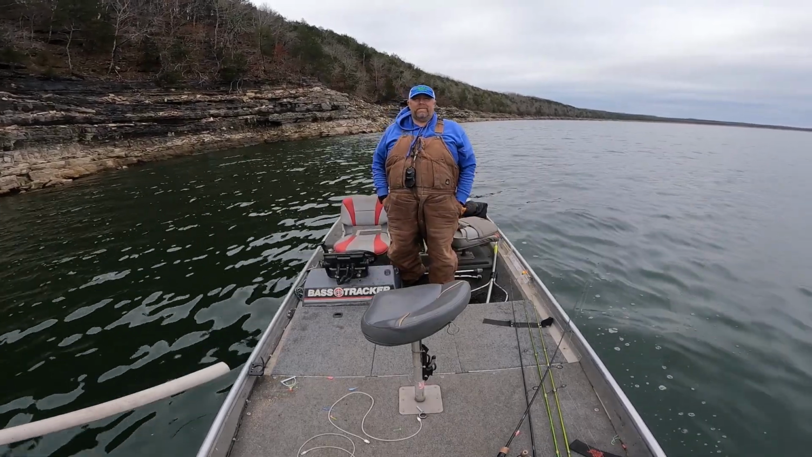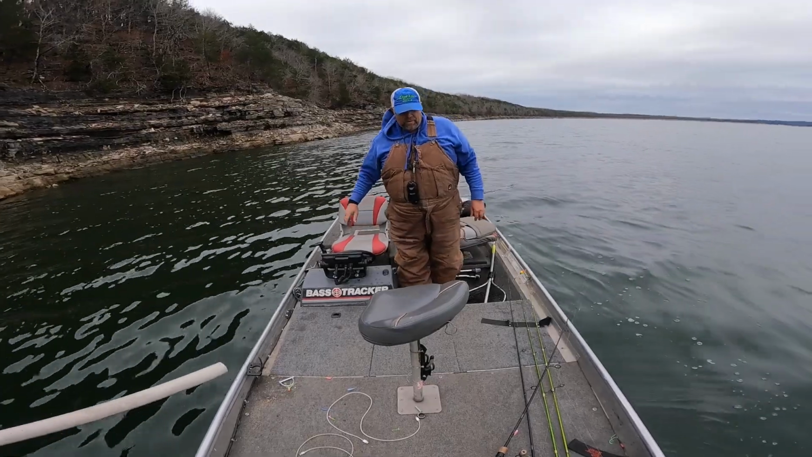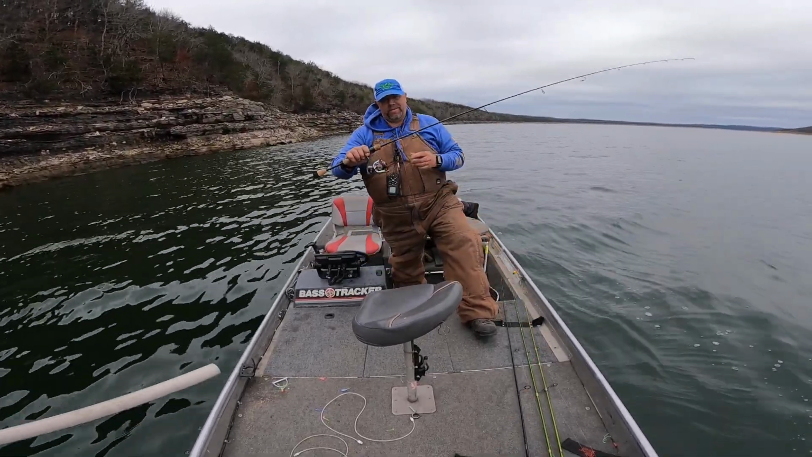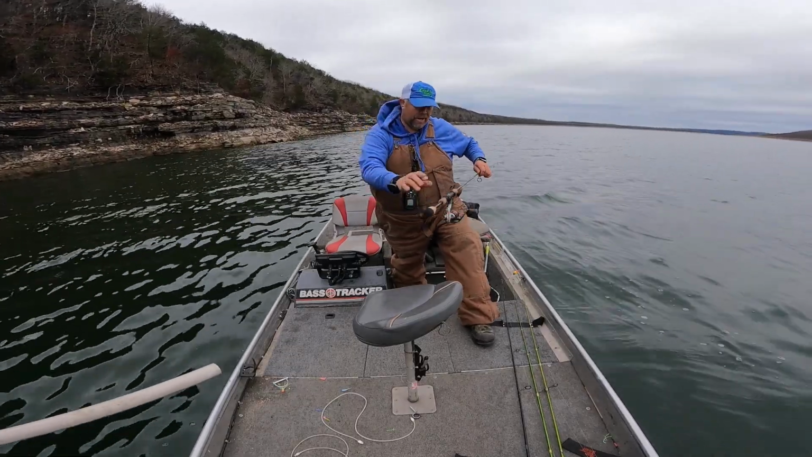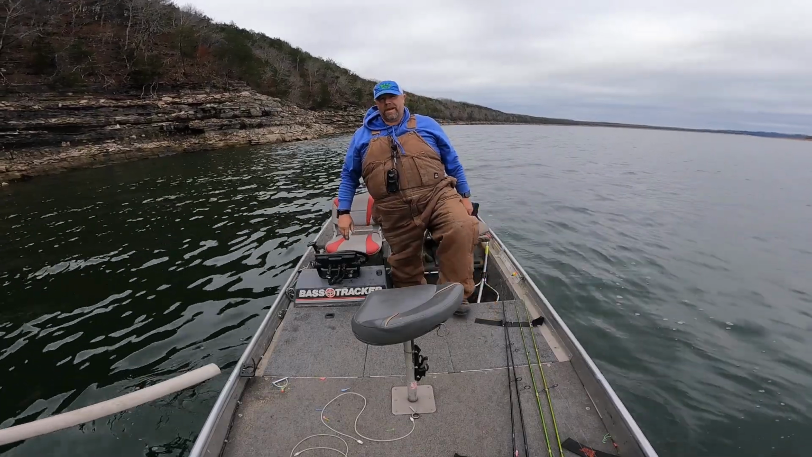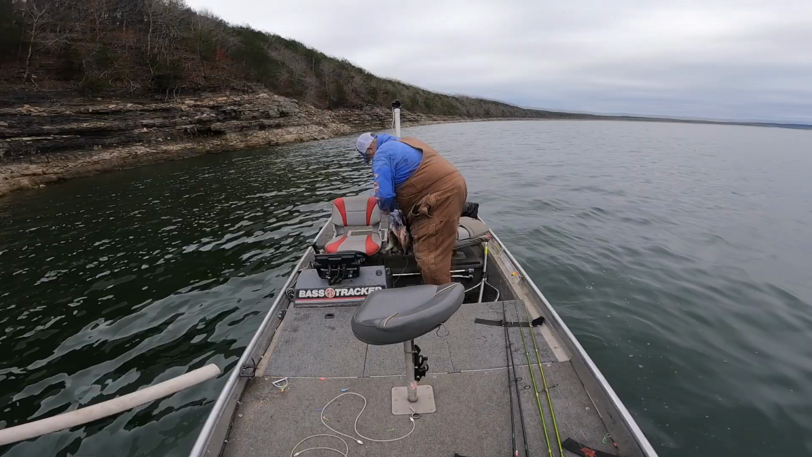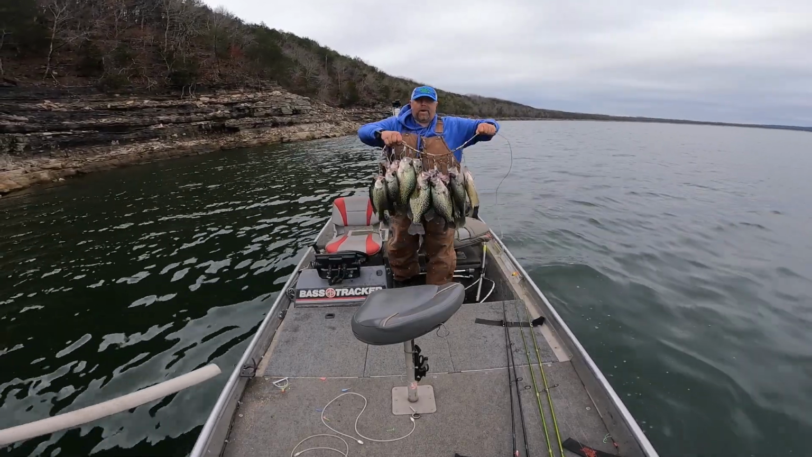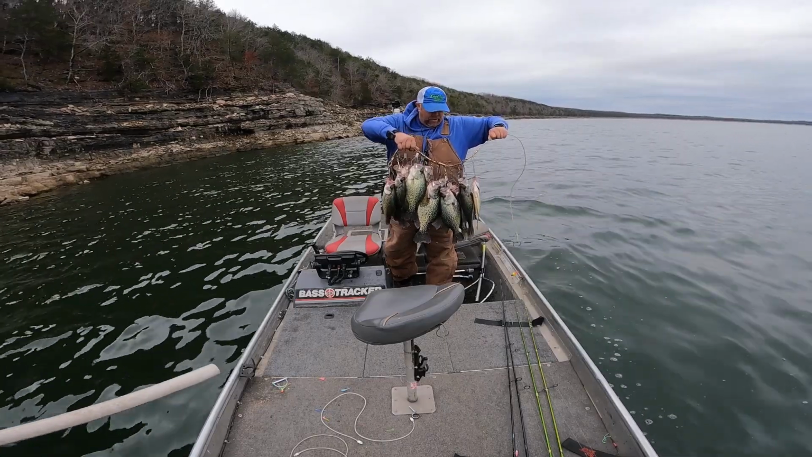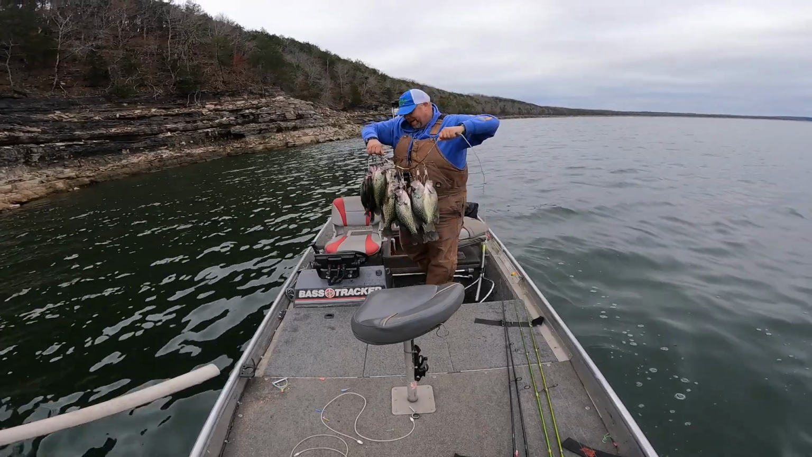Well guys, we had a pretty good day on Bull Shoals. The bite was a lot more finicky today than normal. The good old St. Croix with electric chicken got her done again today. That, and I caught a few on purple monkey tater baits. But we have got 15 nice crappie today. Today turned out good. It started real slow, but turned on there towards the end, and we had a good day.